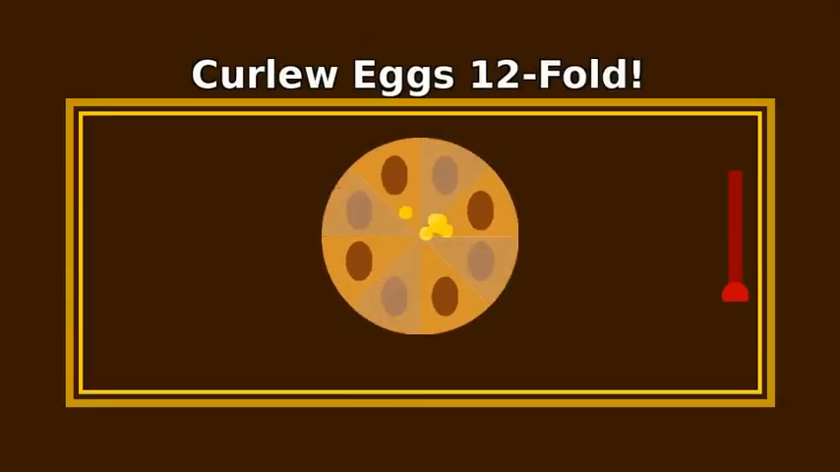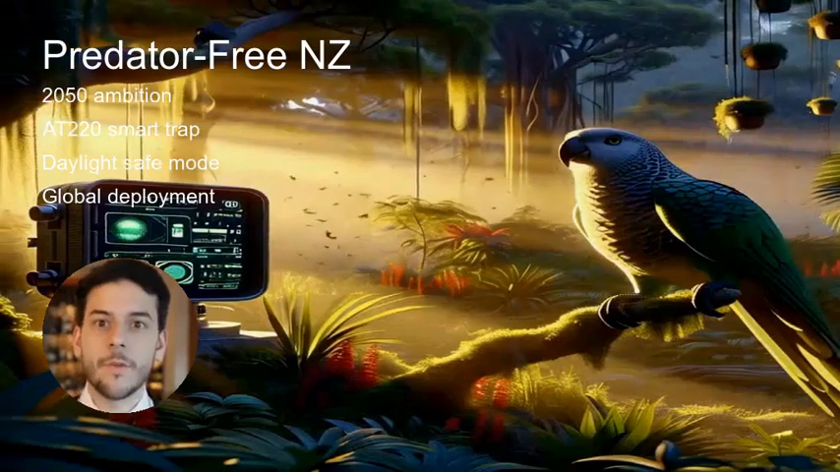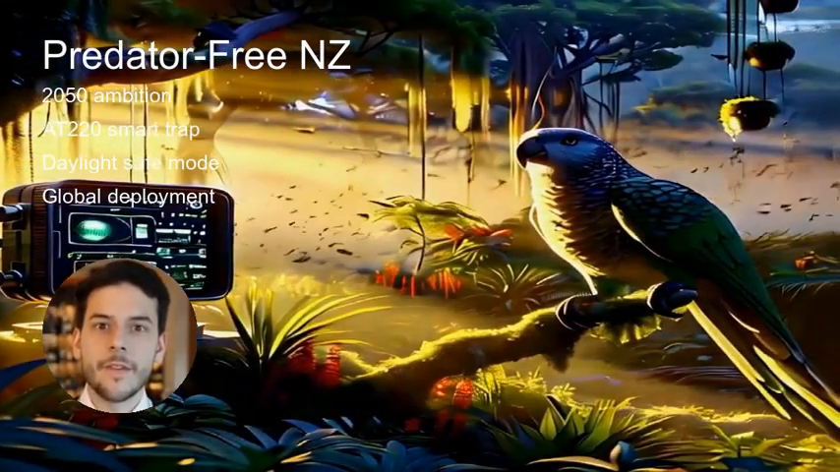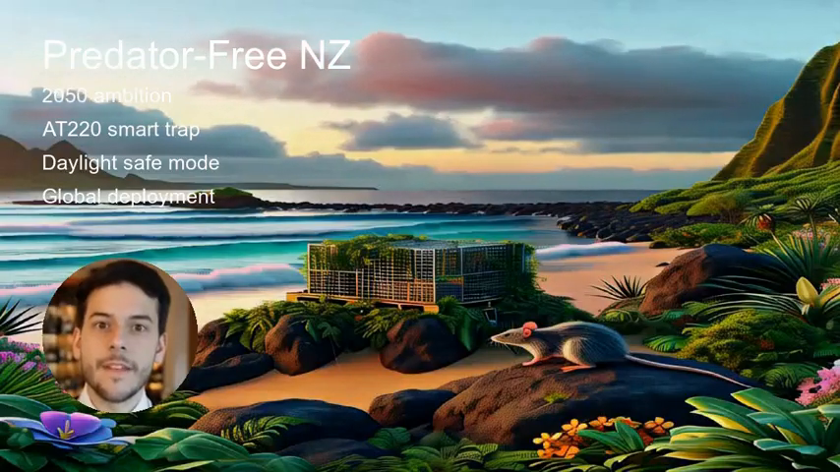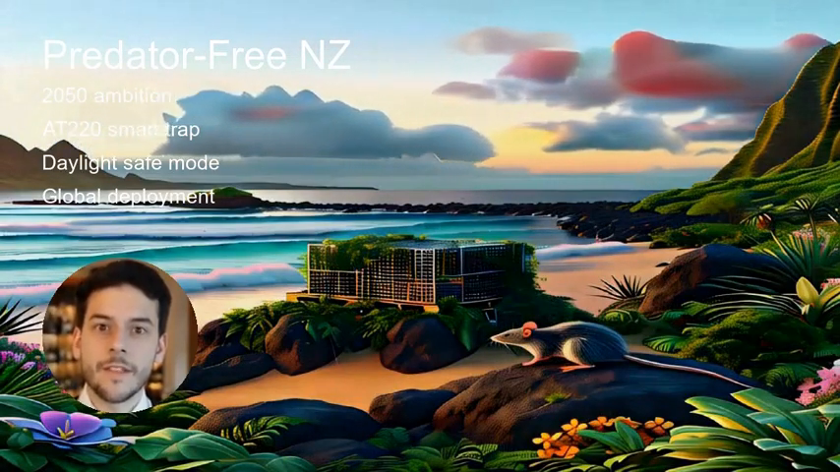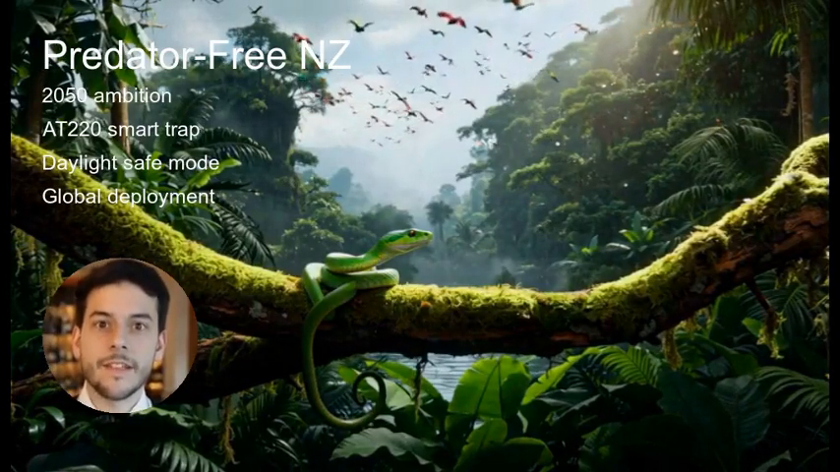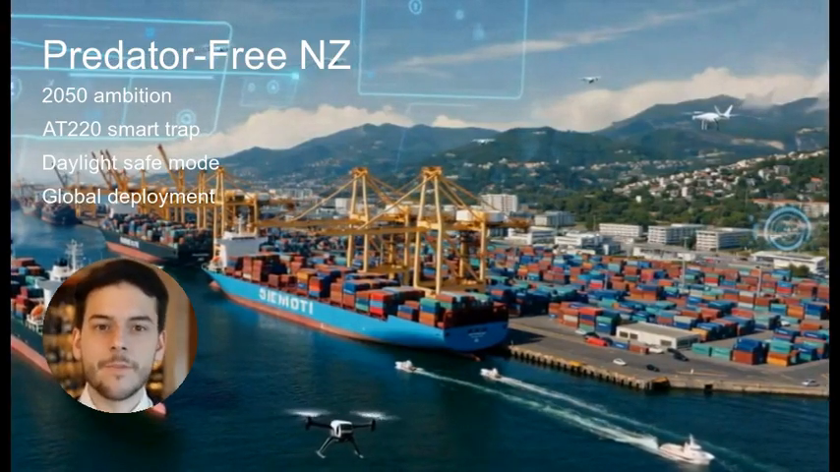Another design resets automatically after each strike, and even powers down during daylight to avoid catching diurnal birds. These innovators tested traps inside Kea parrot enclosures and recorded 0 accidental triggers after thousands of images, providing strong evidence for safety. Now, the same smart traps are catching rats and mongooses in Hawaii, Mauritius, and the Dominican Republic. Even tree snakes in Guam. Kiwi Pest Tech is becoming an export industry. If other countries invest, improvements will accelerate and costs fall for everyone.